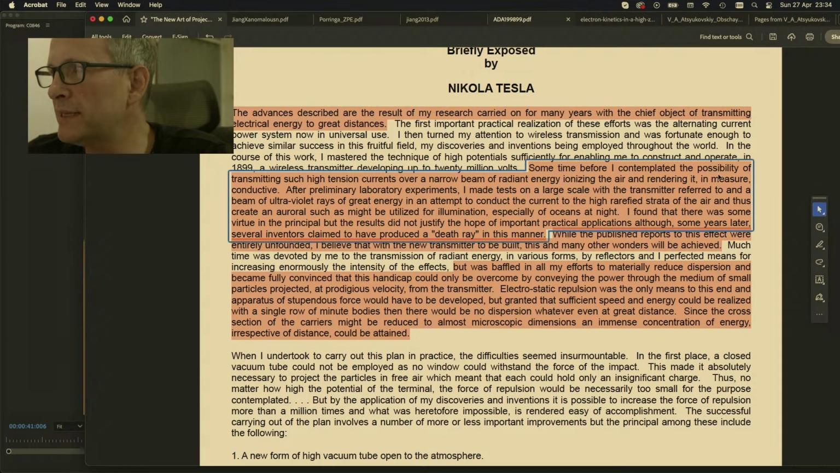Sometime before, I considered the possibility of transmitting such high tension currents over a narrow beam of radiant energy, ionizing the air and rendering it in measure conductive. After preliminary laboratory experiments, I made tests on a large scale with the transmitter referred to, using a beam of ultraviolet rays of great energy in an attempt to conduct the current to the highly rarefied strata of the air and thus create an aurora such as might be utilized for illumination, especially of oceans at night.